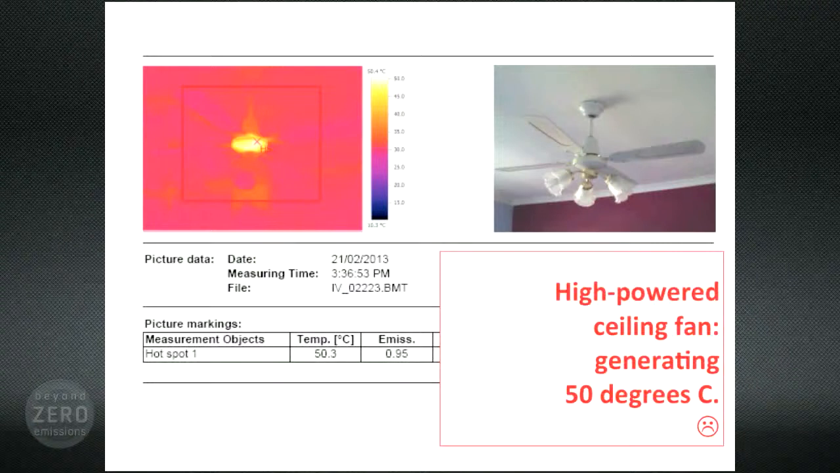One afternoon I had my office largely closed off because it was just so hot outside. So I had the windows closed and I decided to run this ceiling fan. But a little while later, I put the camera on it and I found out it was generating heat at 50 degrees. So now I'm not such a fan of running big ceiling fans in the middle of the day.